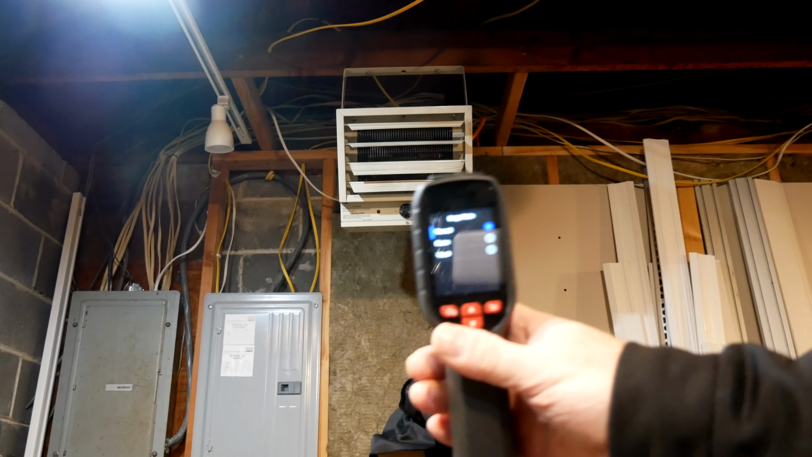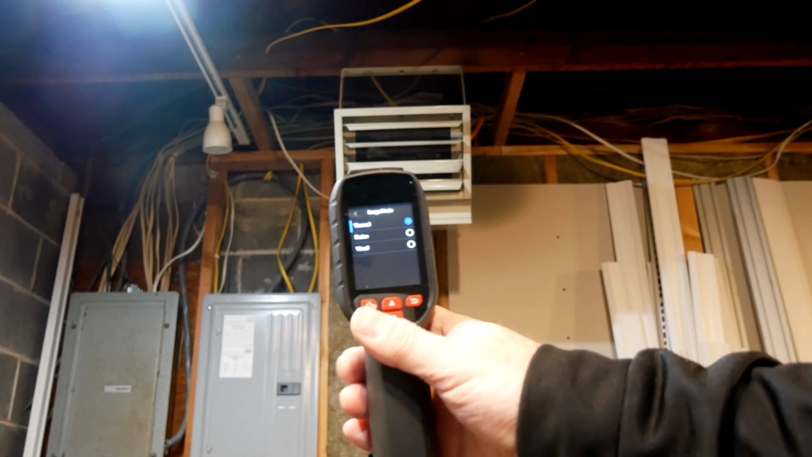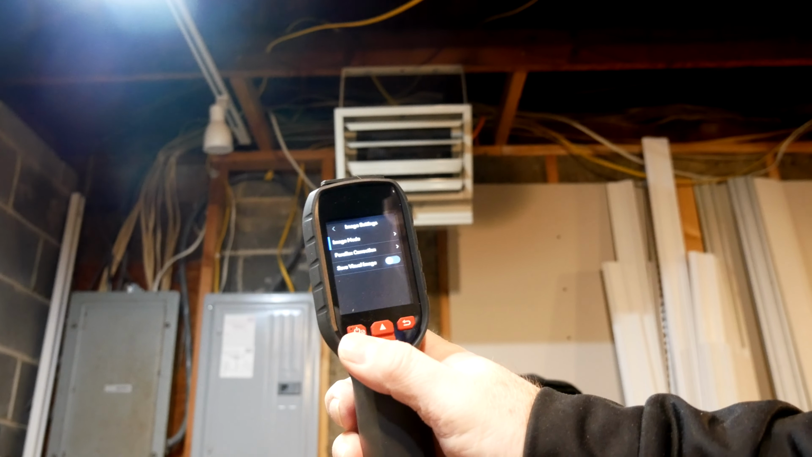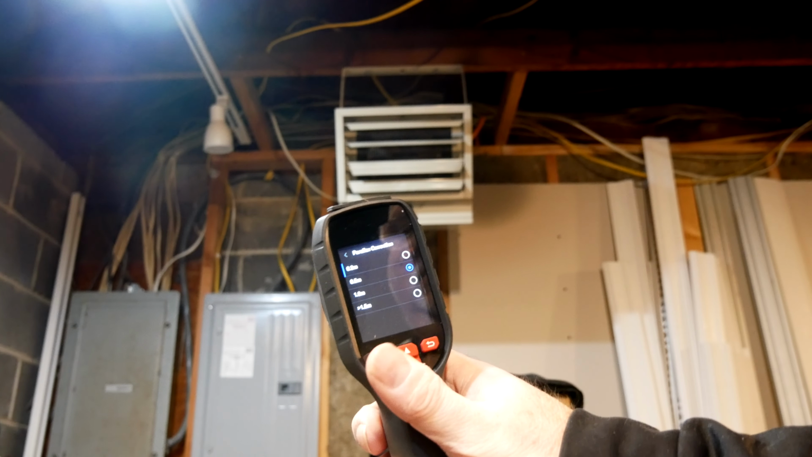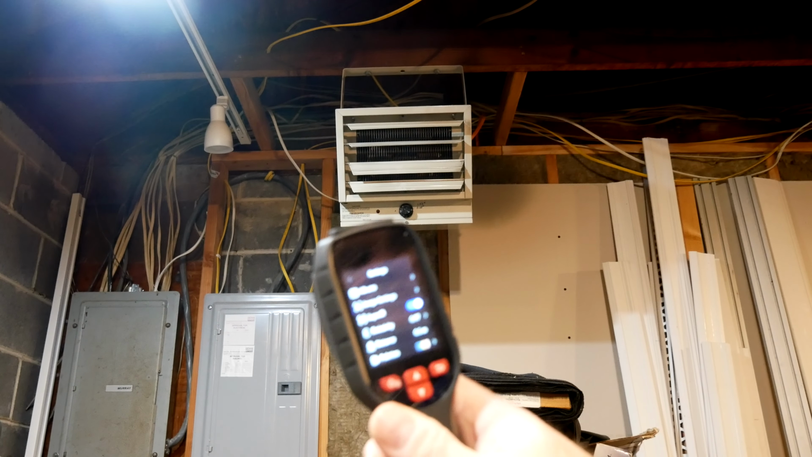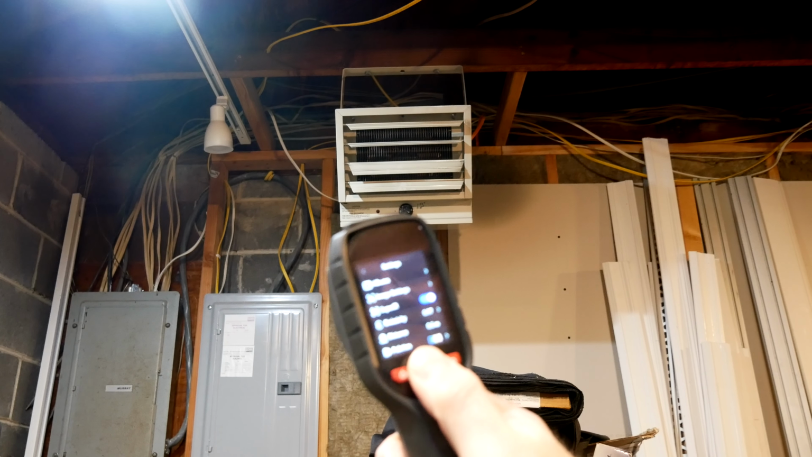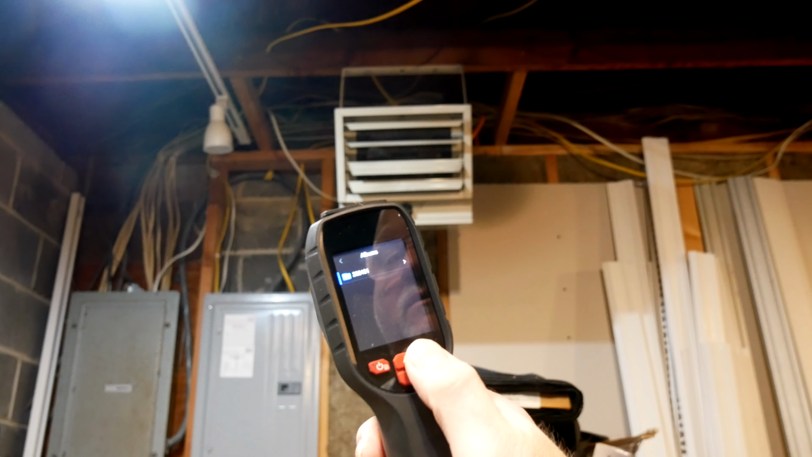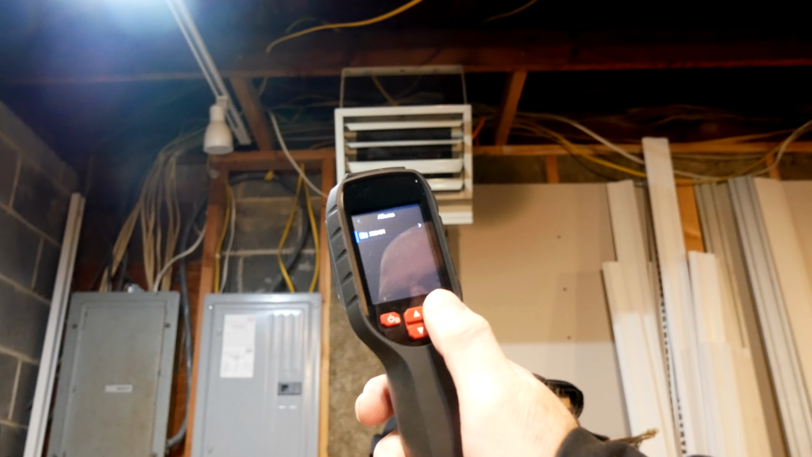So there is a setting for the mode. You can set it through here. You can do thermal, fusion, or visual. And then parallax correction, so that's for setting up parallax. And then you can set up albums. All right, so that's just the album that was set up for this month in the year 2024.